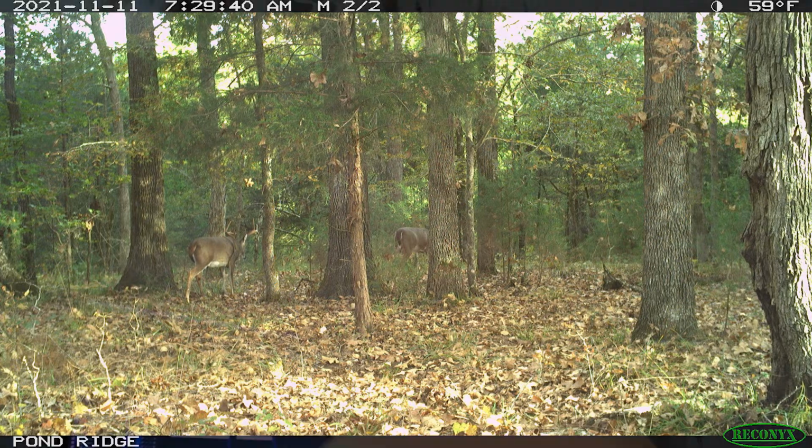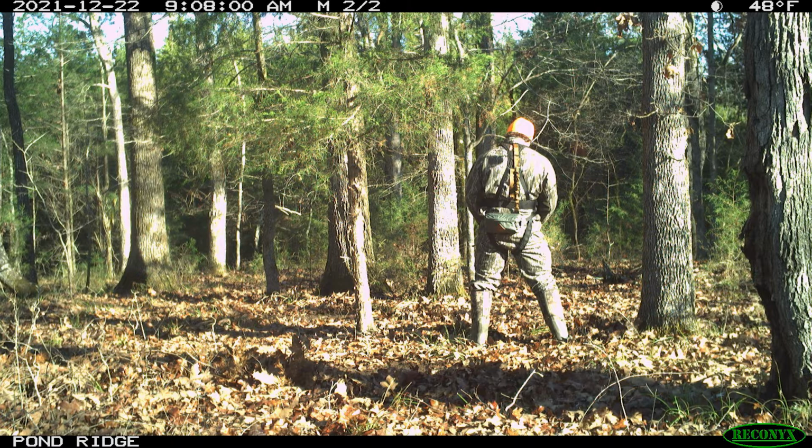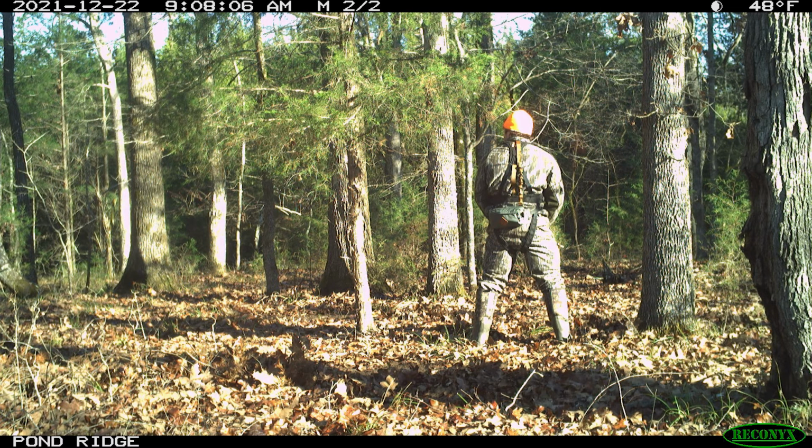Alright, so we do have a little bit of a break here. But I think what happens is we have these acorns disappearing that they're eating on this ridge. So they kind of stop hitting this scrape for a while. And you'll see us freshen this scrape up here in a minute. Scrapes in our area become more active in that end of December, beginning of January pre-rut phase anyway.